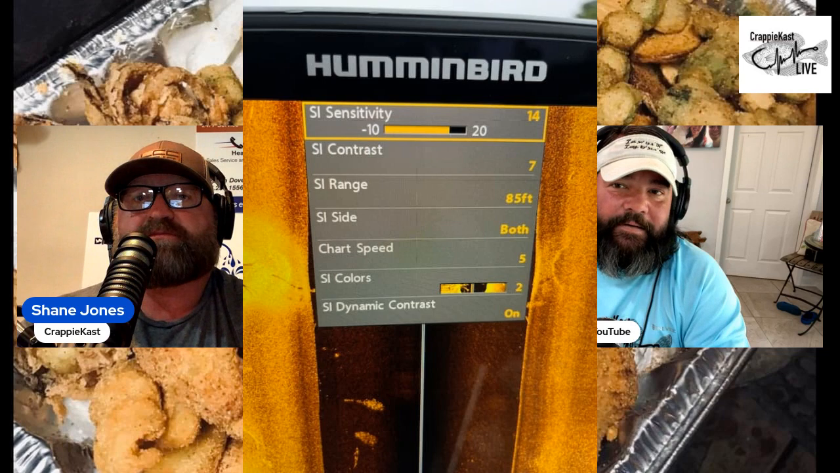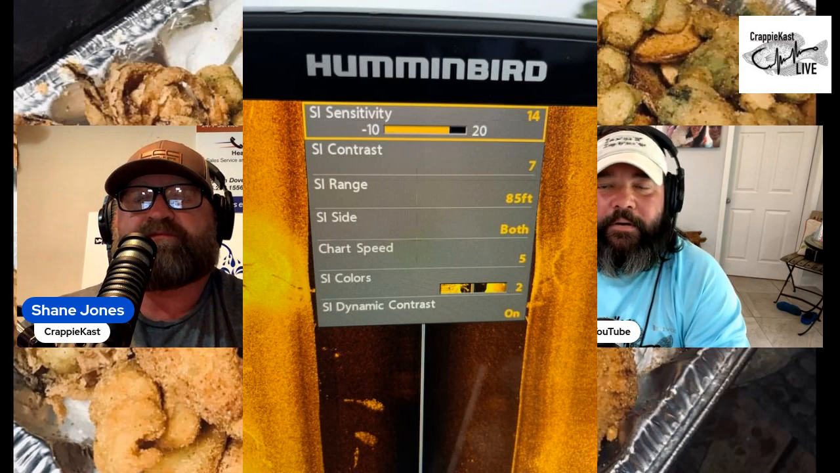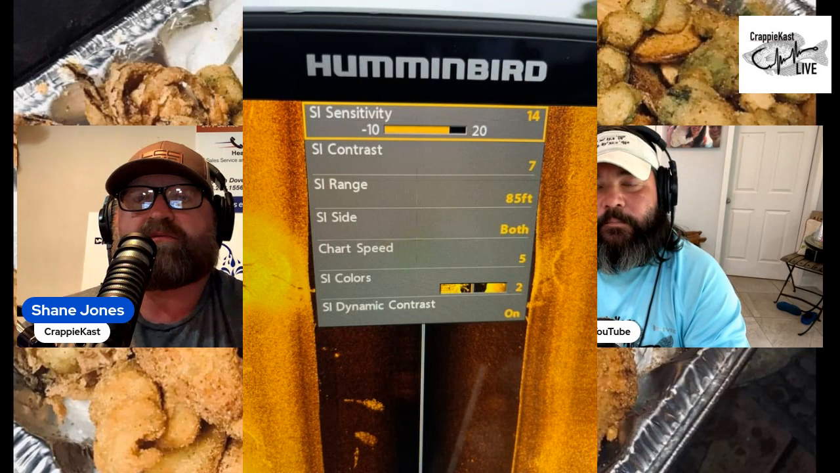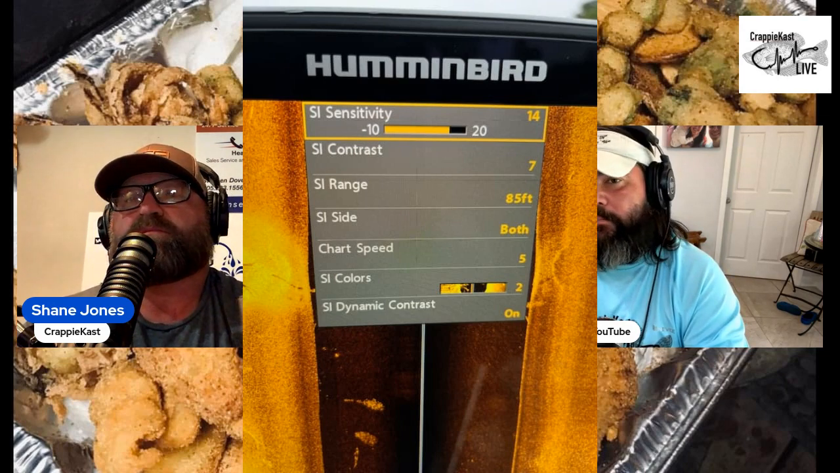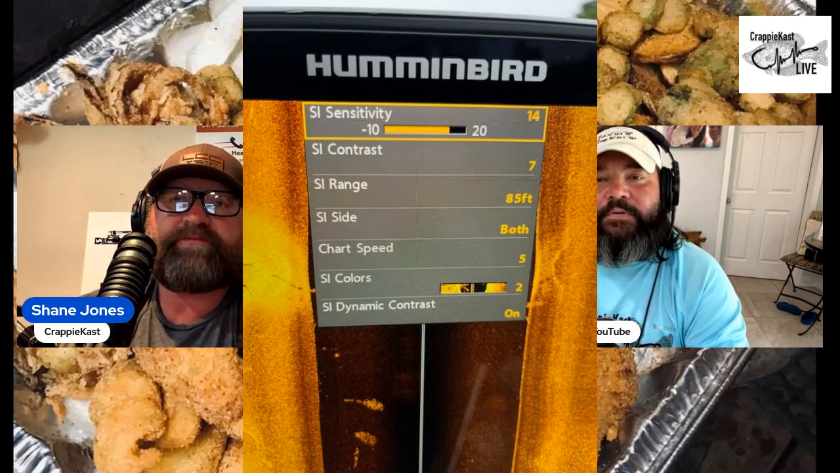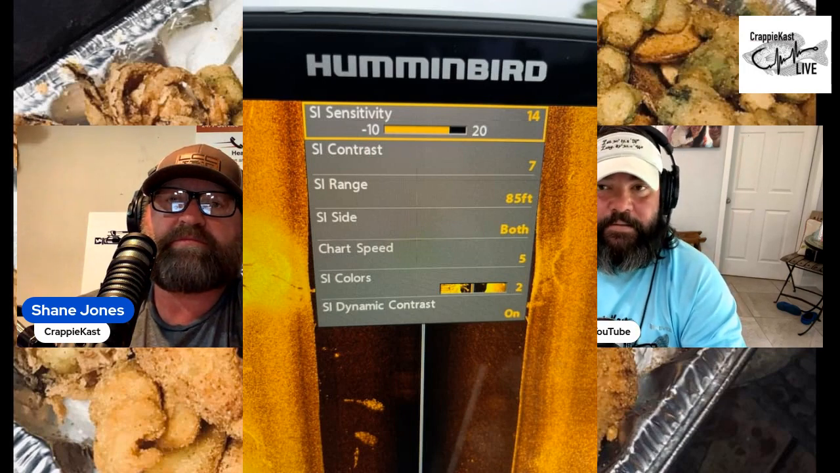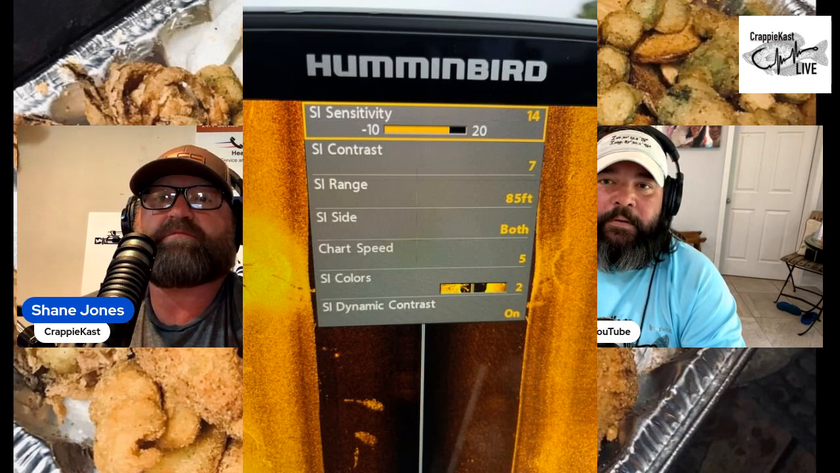I've got sensitivity set at 14, side imaging contrast set at 7. This particular unit is a 12-inch unit, so I shoot out a little bit further than you might want to with a 7, 8, 9, or 10-inch Helix. I'm shooting out 85 feet on each side of the boat. So basically it's scanning 85 feet to the left and right of where the transducer is.